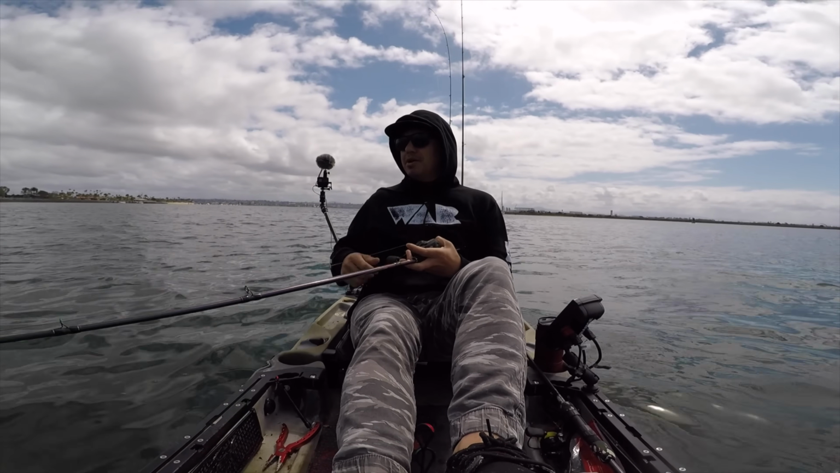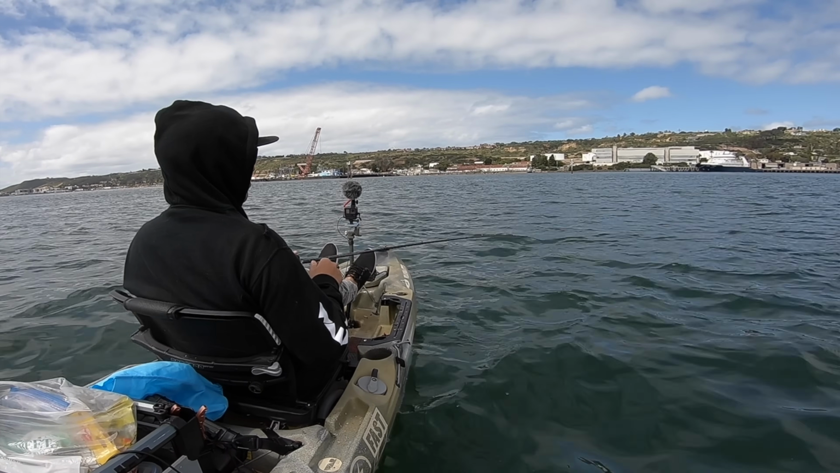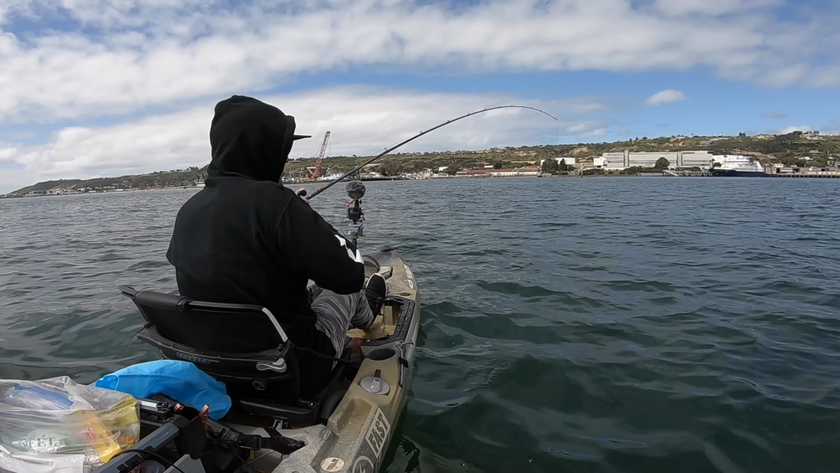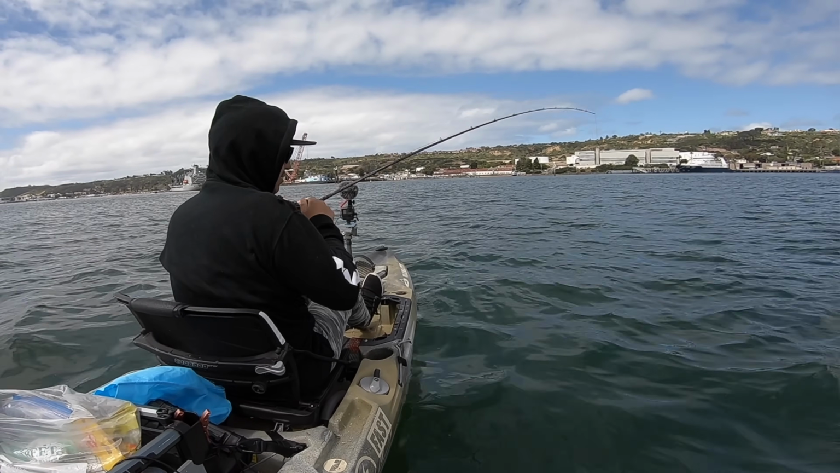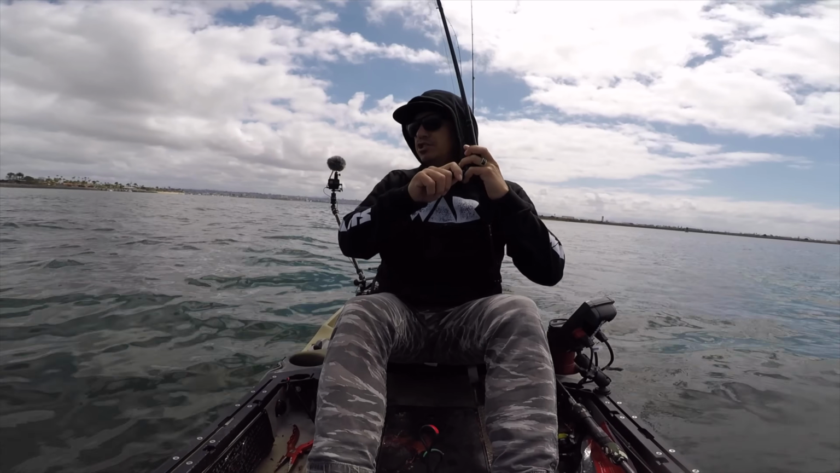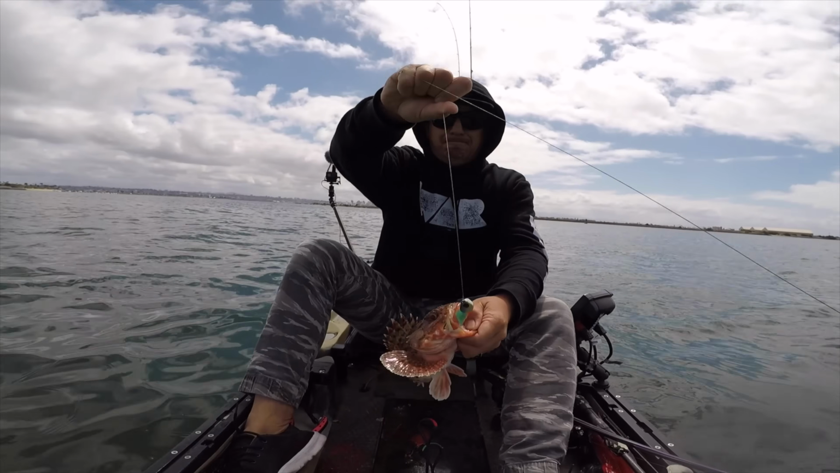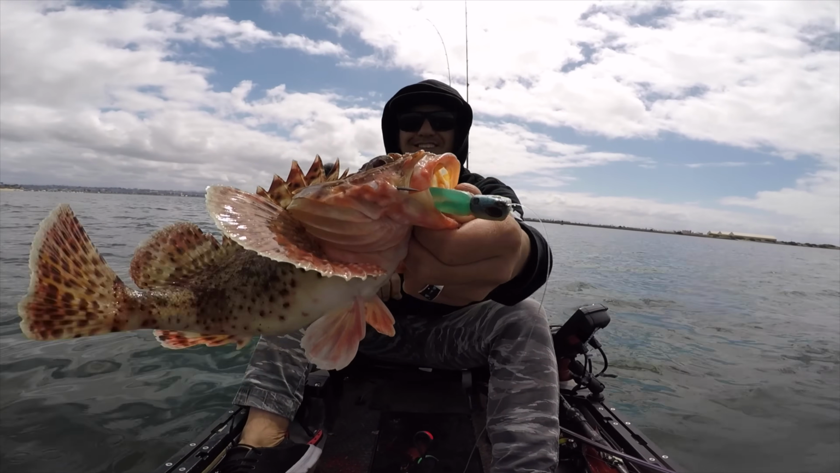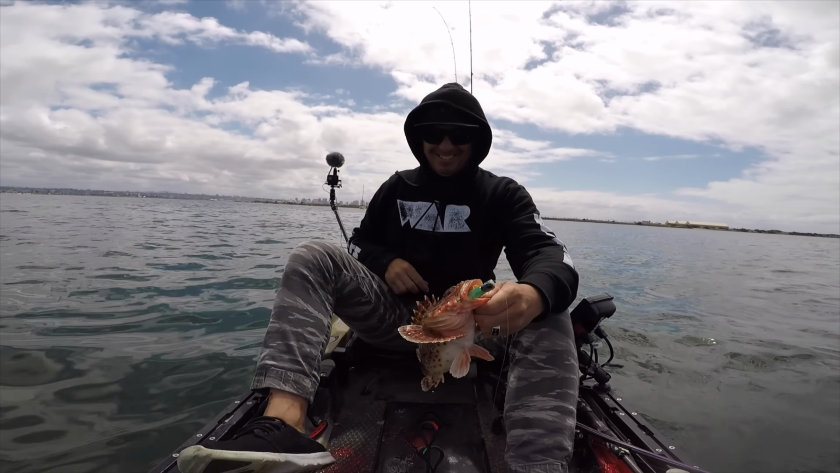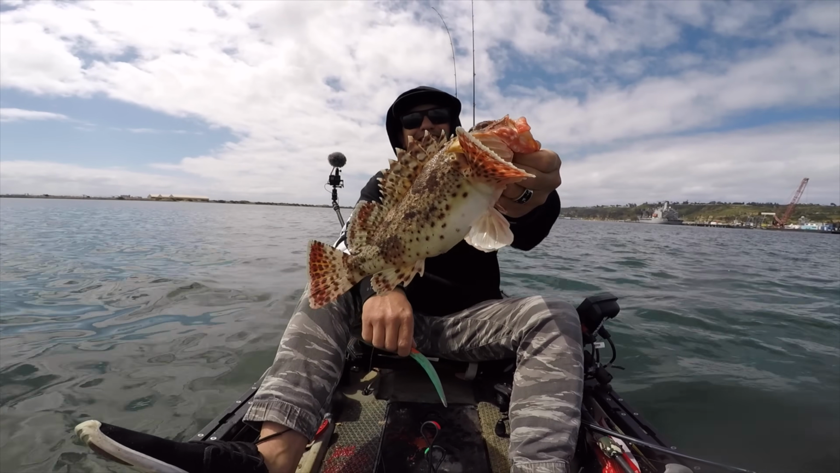Oh, I think that was a bite right there. Yep, bite. I dropped it back down and he smacked it. Put my money on this one as being a sculpin. Oh, dude, and he choked it too. Swallowed it. Look at it, swallowed that thing. Still thinks he's swimming. Let's get this guy off the hook here. Choked it pretty good.